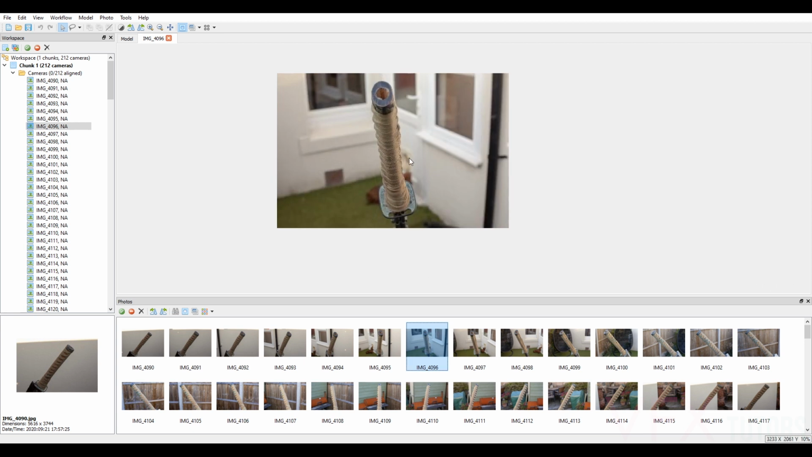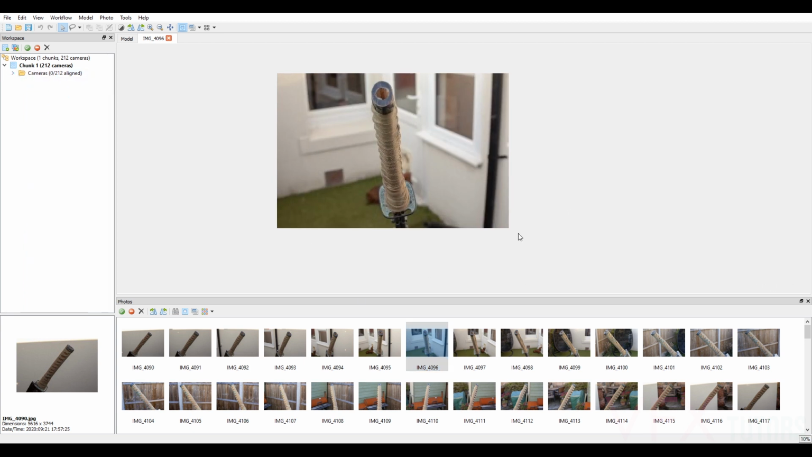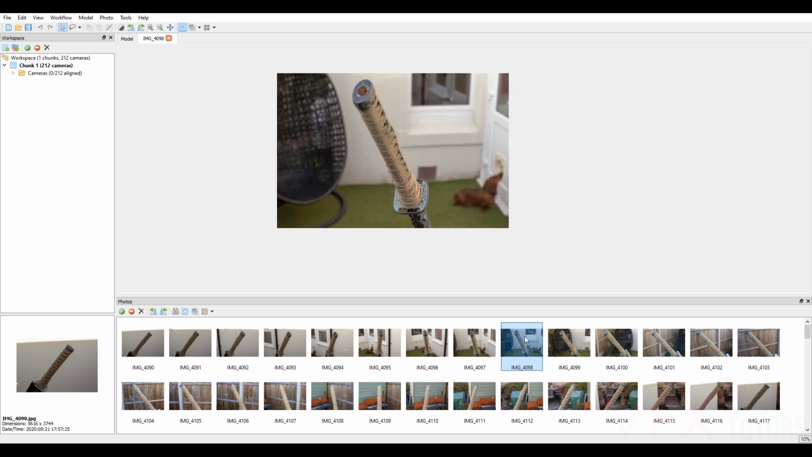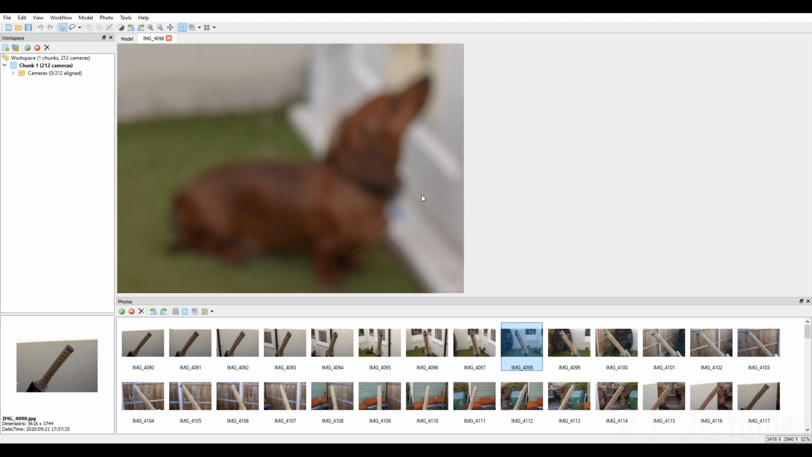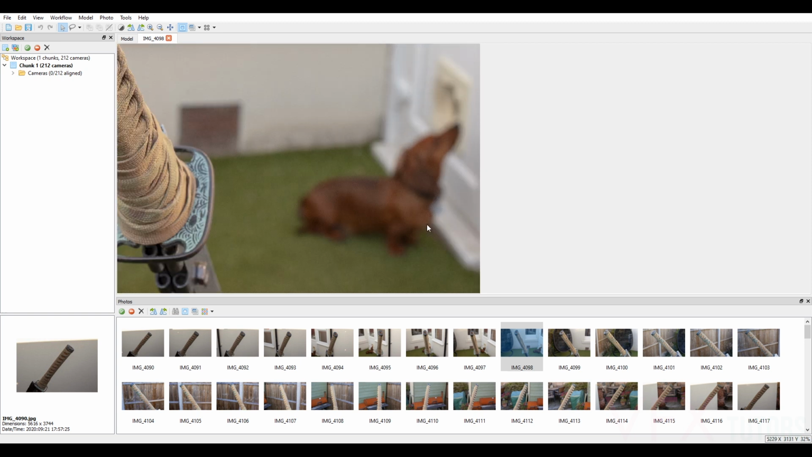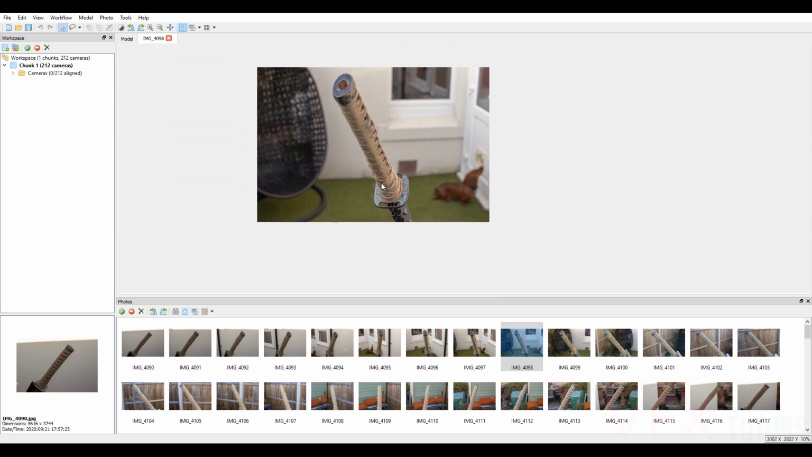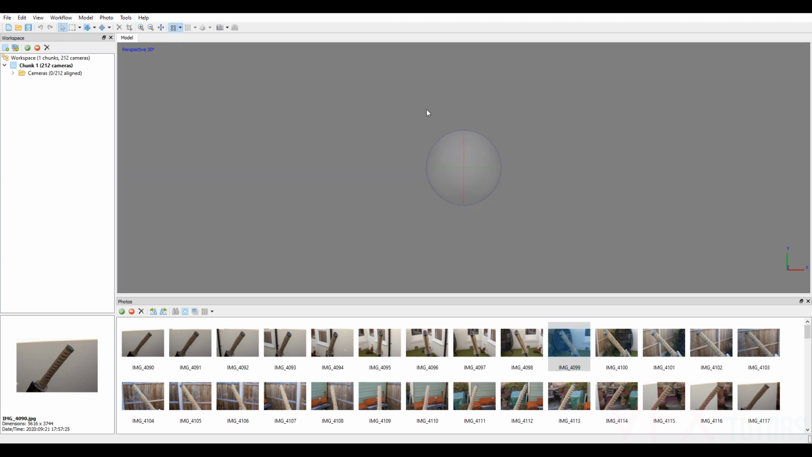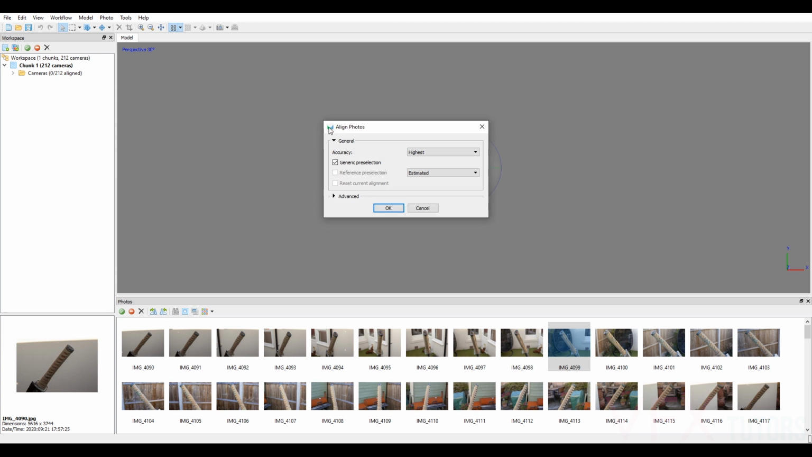Because the object is stationary and we've gone around it, we can see that we've got a lot of stuff on the outside that we don't need, but we don't necessarily need to mask it, but we might do some masking later. There's my little sausage dog. Yeah, so we don't really need to do any masking for this. All we need to do is straight away just go to workflow and align photos.